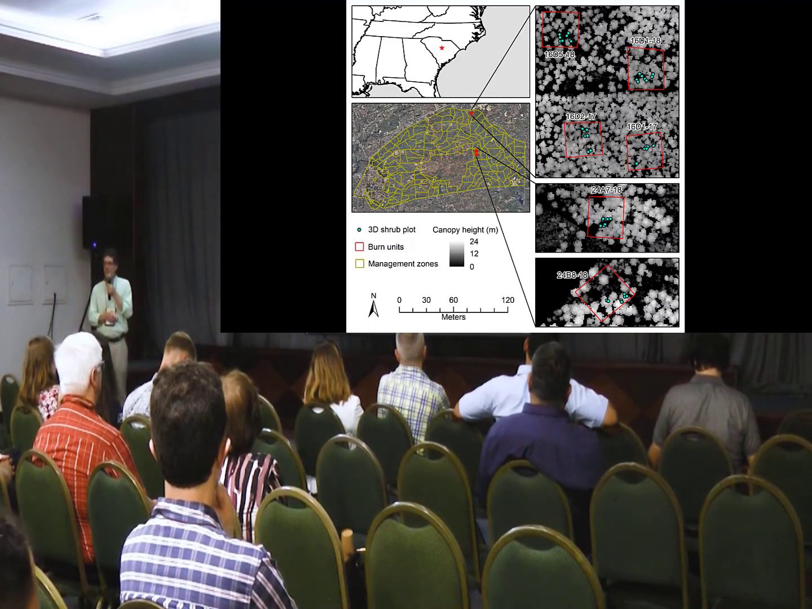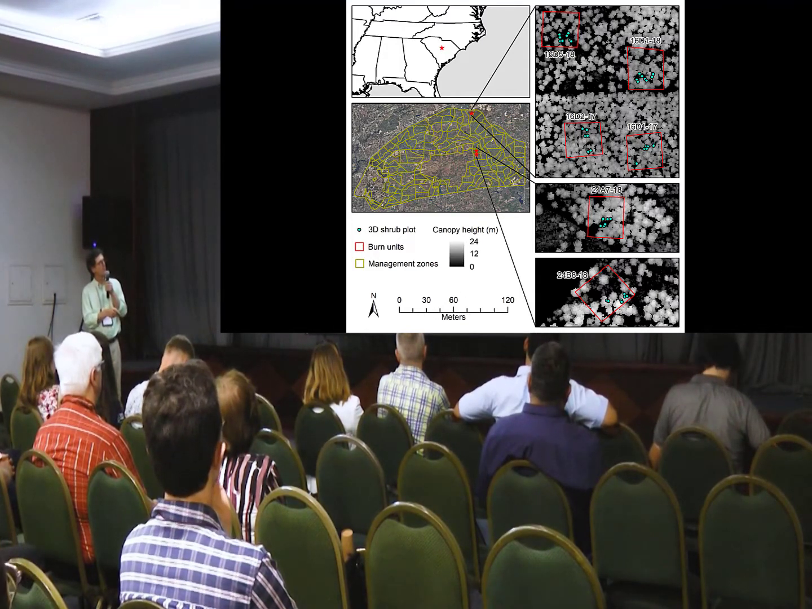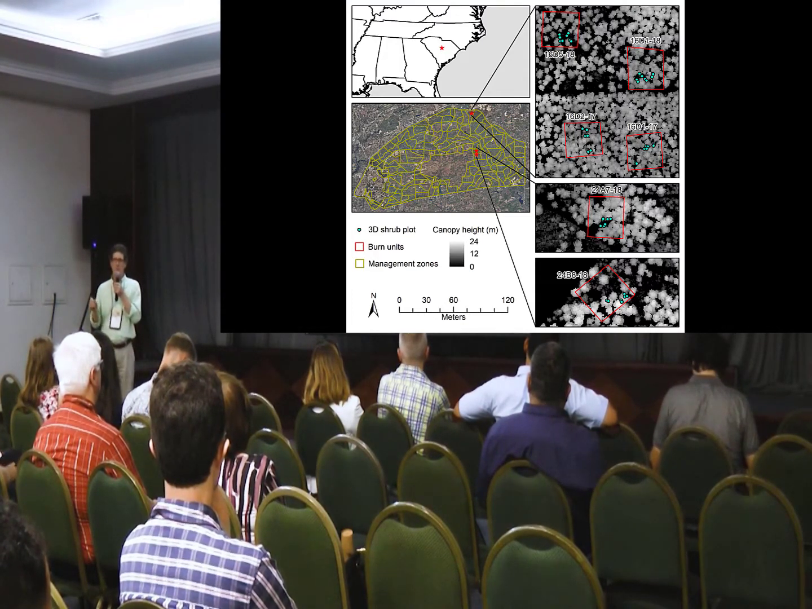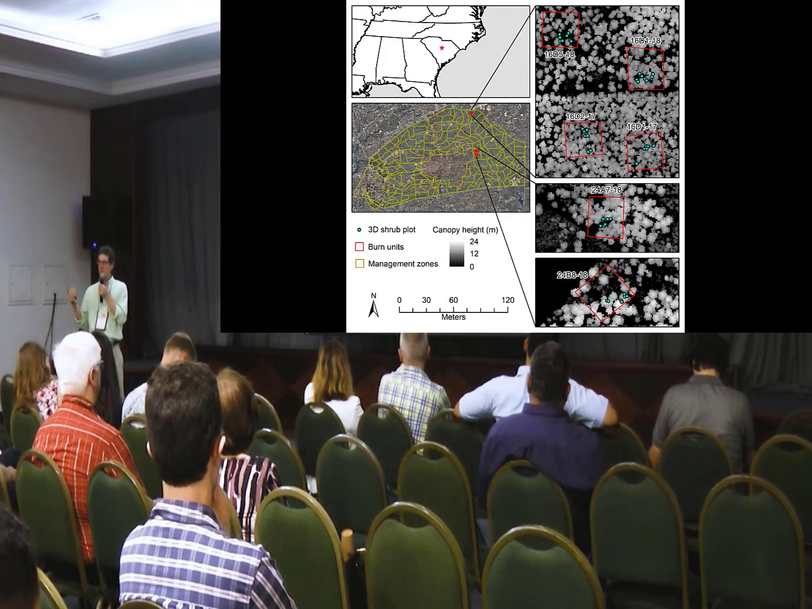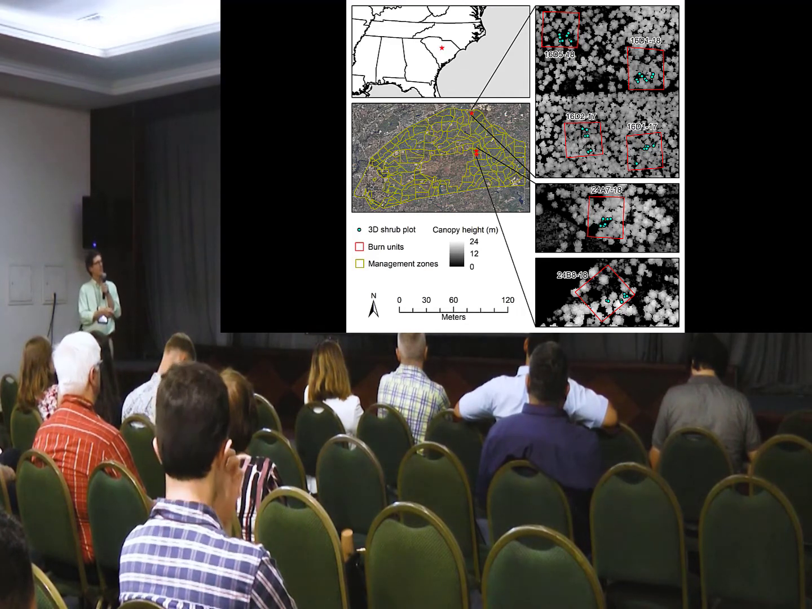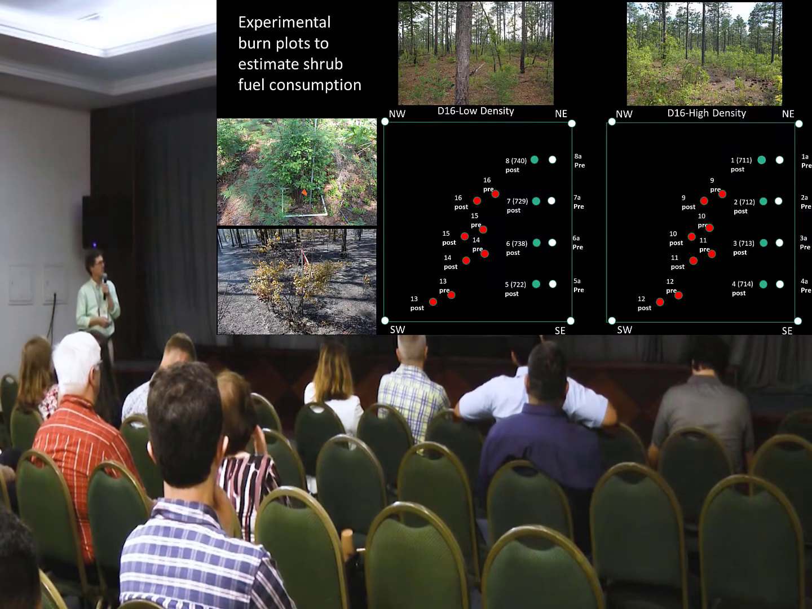This is the airborne LiDAR canopy height model, and you can get a sense for the size of these burn plots, about 40 by 40 meters. And then the blue dots, these are shrubs that we sampled in the field to then build an empirical model to predict shrub fuel density from the LiDAR. And even though this is airborne, we're going to do that from the TLS scans. So each one of these experimental burn plots, I think there are, is that 6? We've got 4 pairs of shrubs that we destructively sample to train our models.